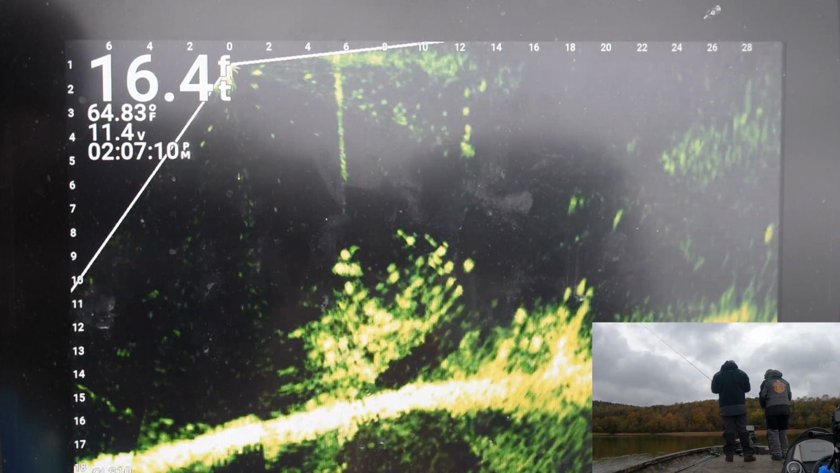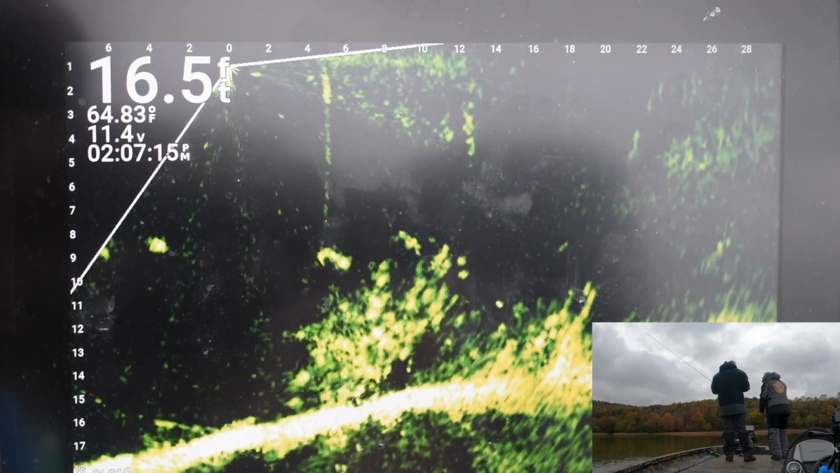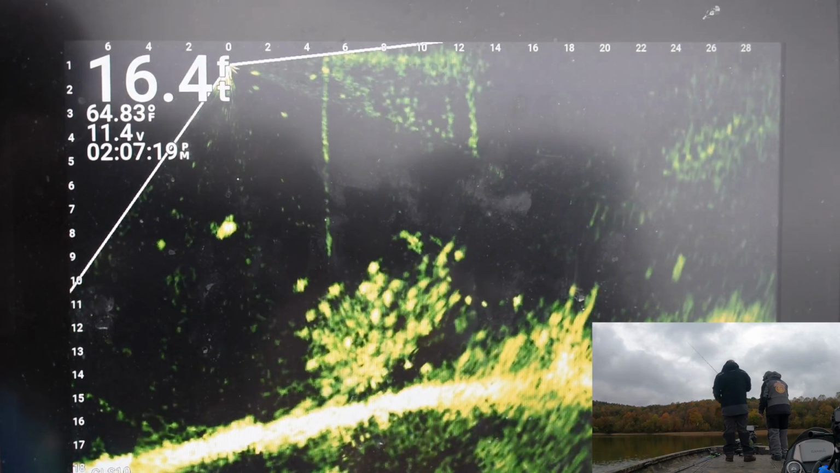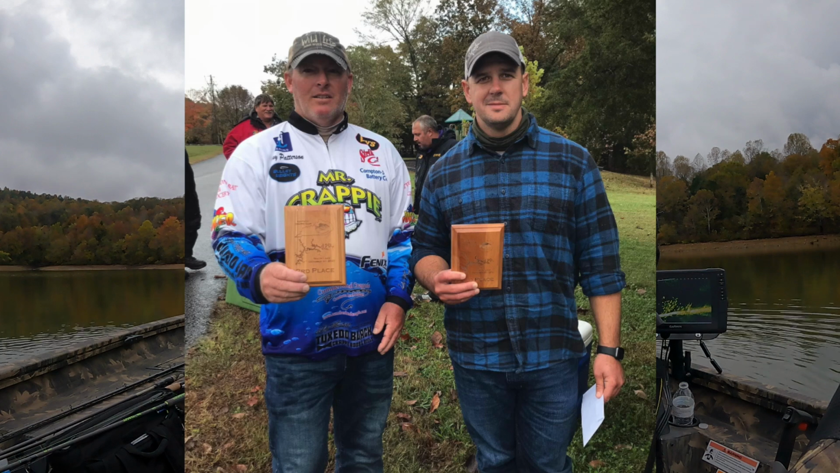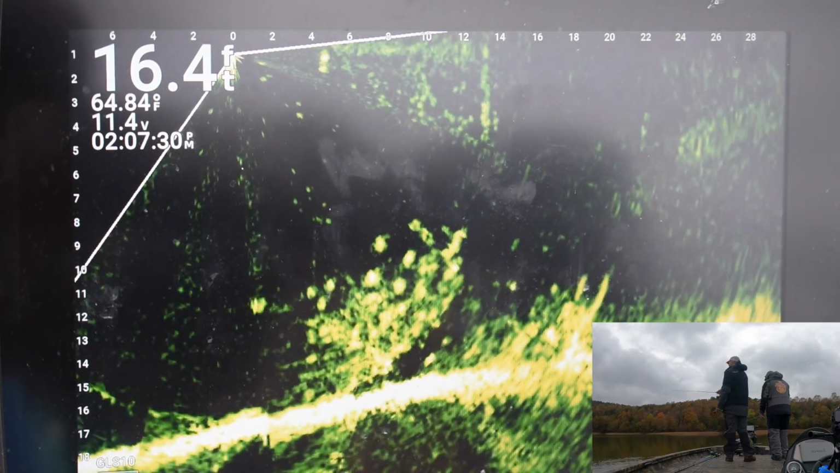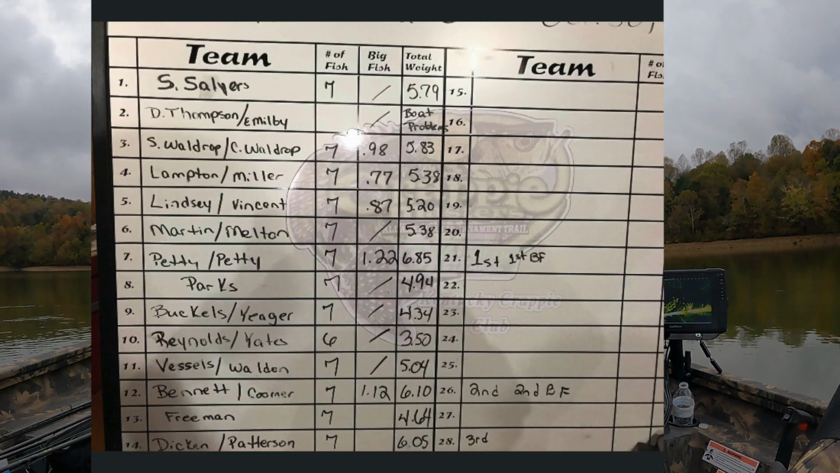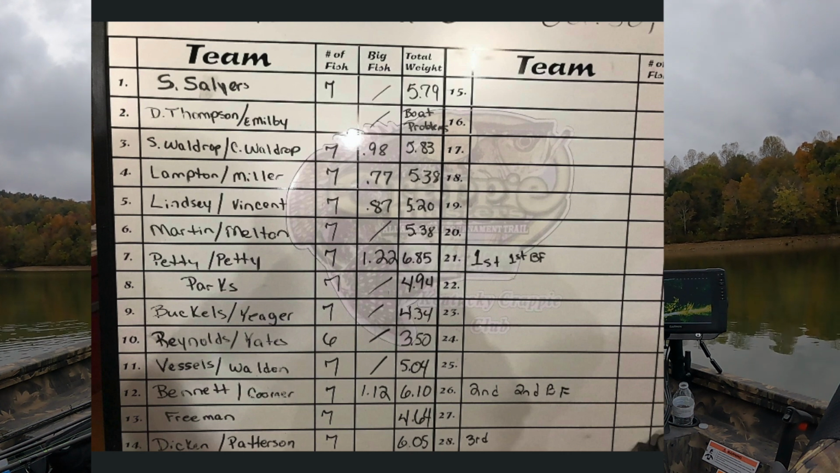But we went in and weighed. We can only weigh what we had caught, and when it all shook out, we ended up placing 3rd, and we were just elated to have been able to come out and place 3rd. A ton of good anglers in the tournament, and with it being the first time I'd ever crappie fished Nolin, and I think the first time Kenny had crappie fished Nolin, to come out with 3rd, we were very happy.